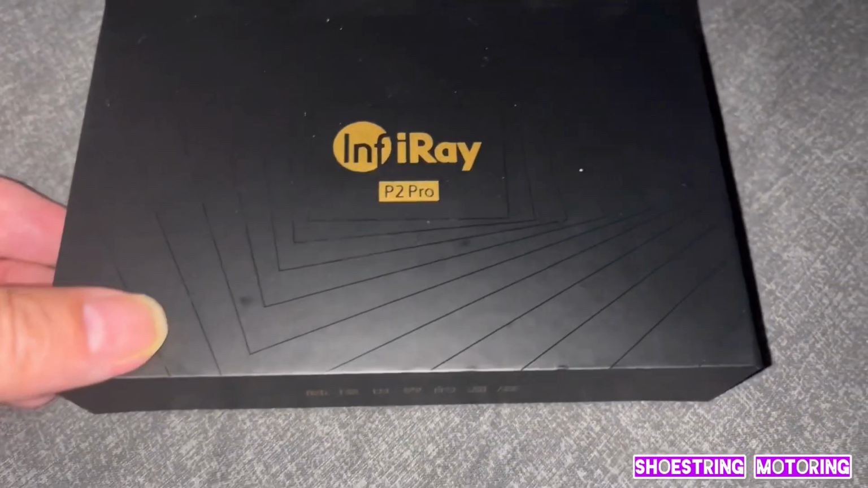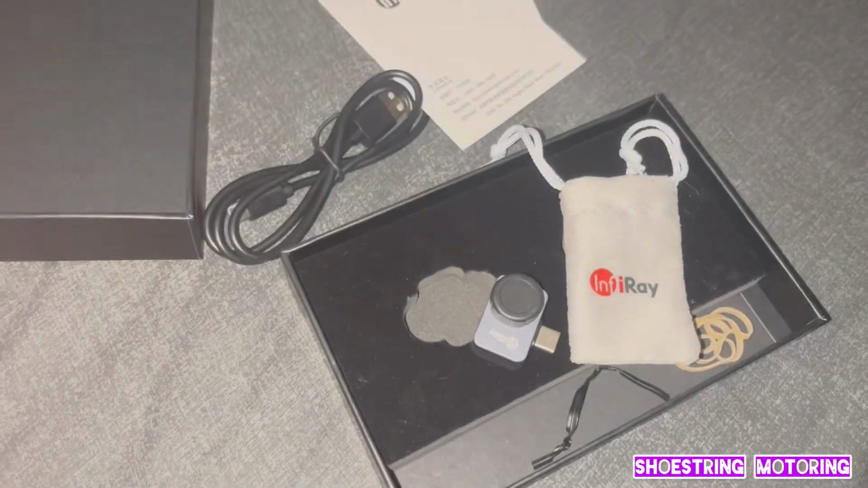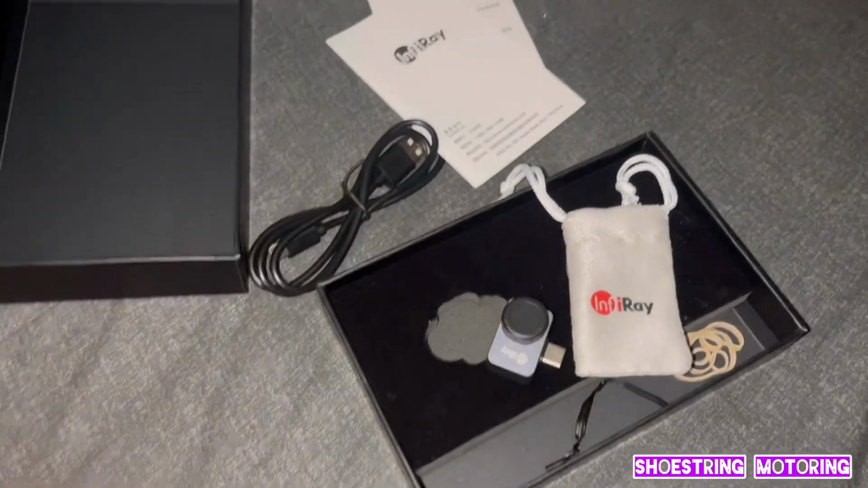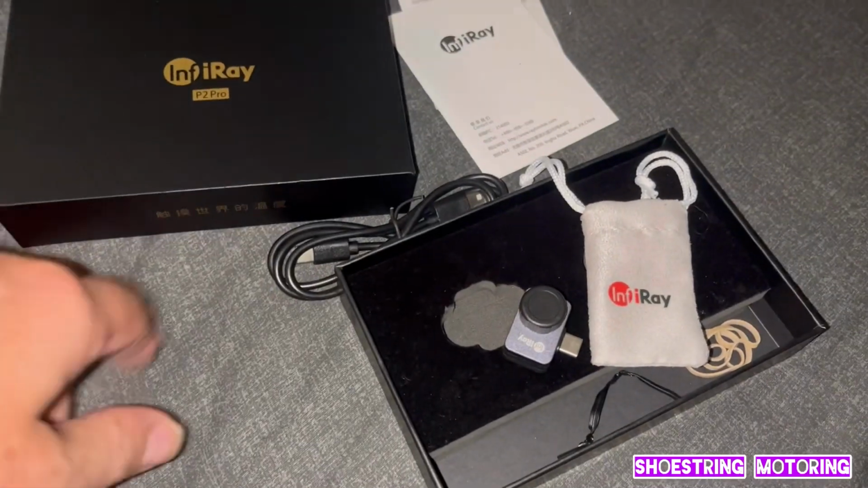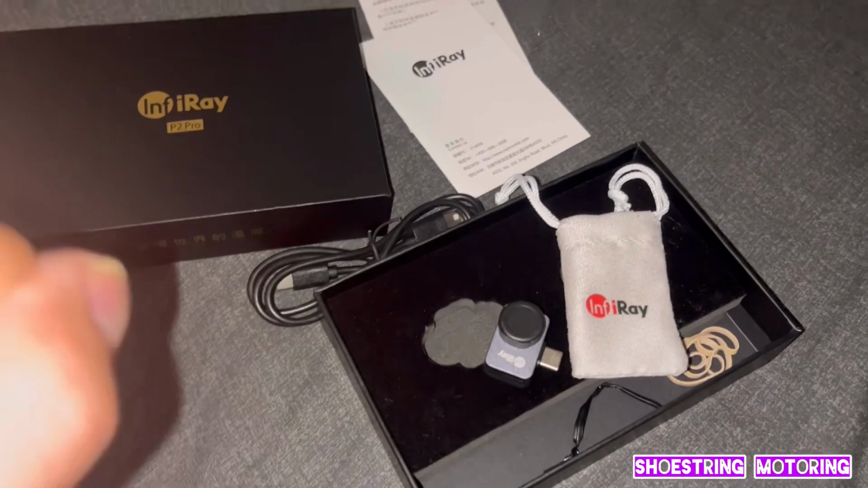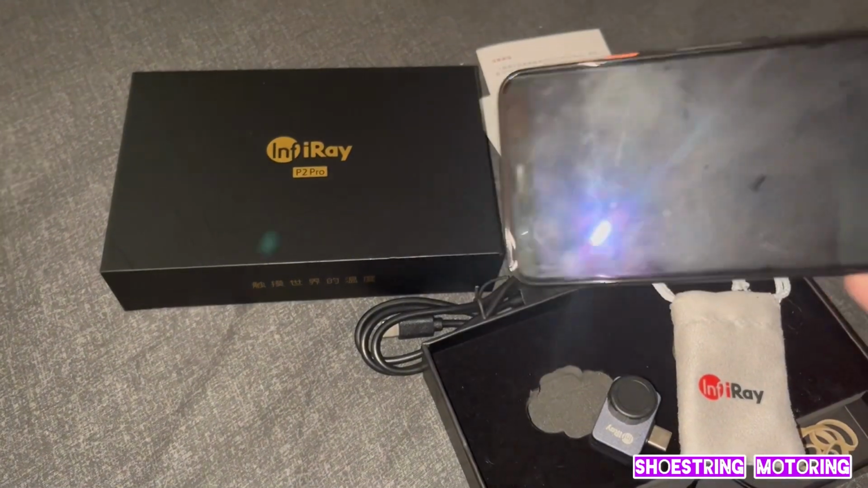InfiRay, or yeah, I think it's called InfiRay P2 Pro. And they make two versions. See, it's Chinese. One of them is for Apple products, and one of them is for Android. And this particular one is for Android, which I have used on my Google phone.